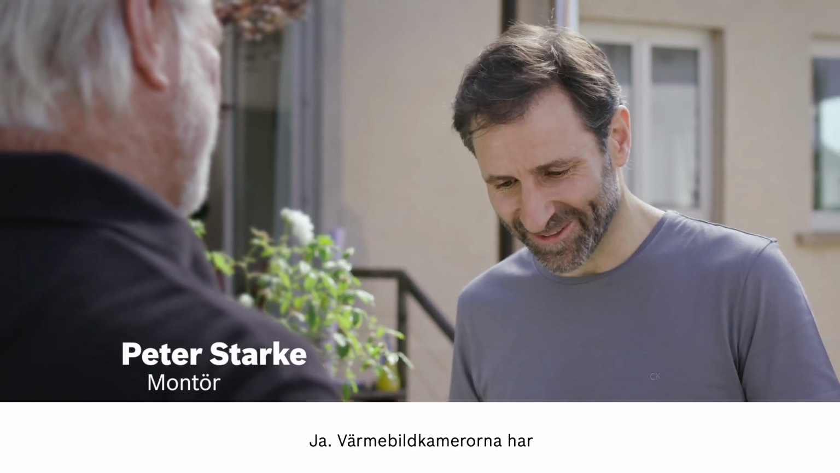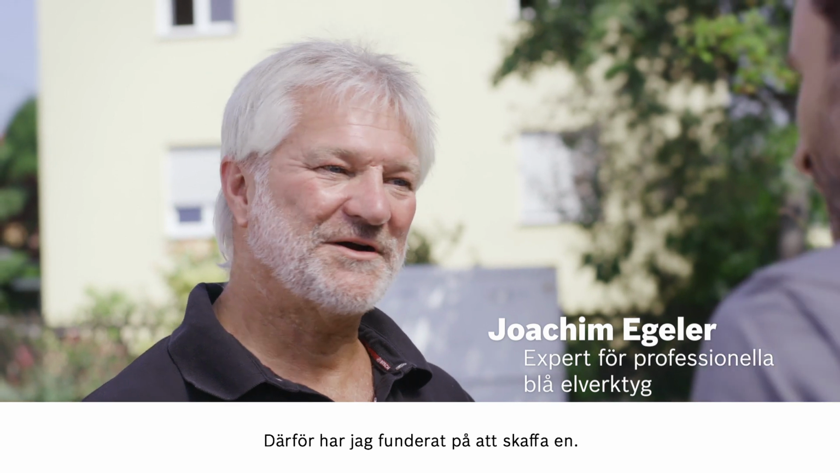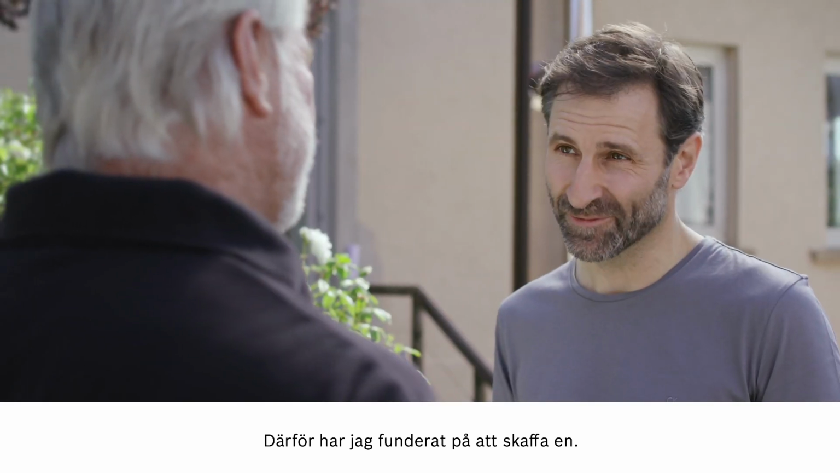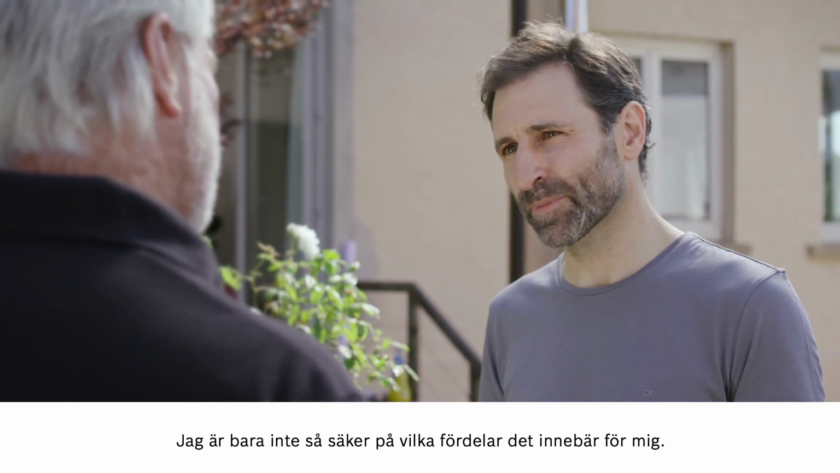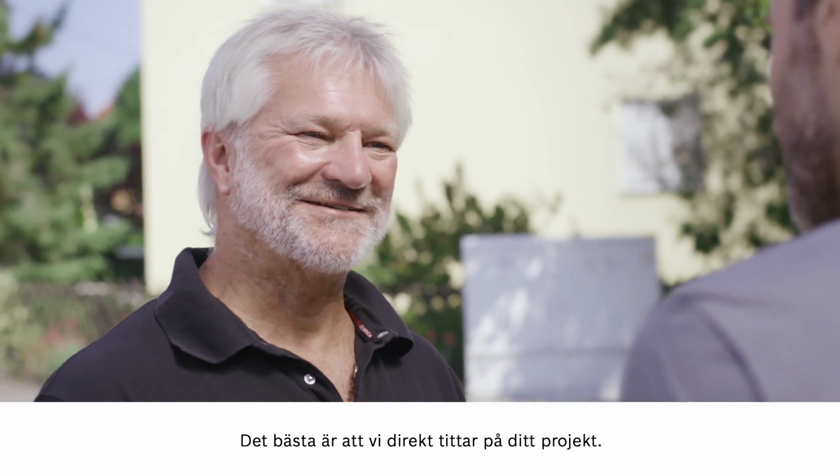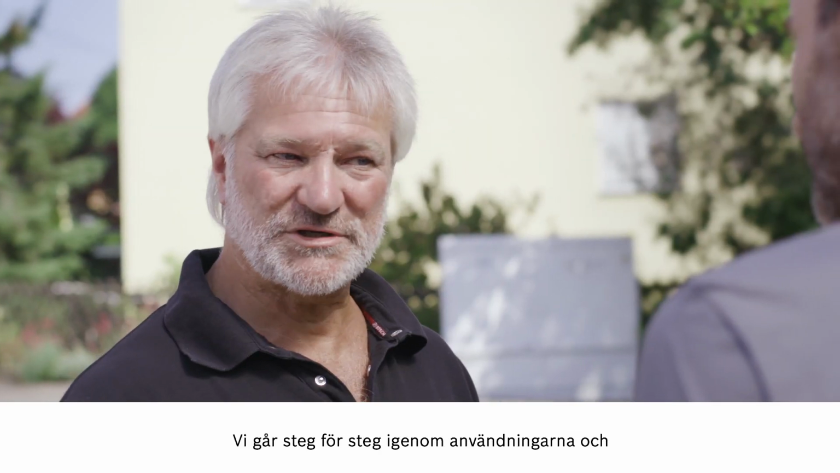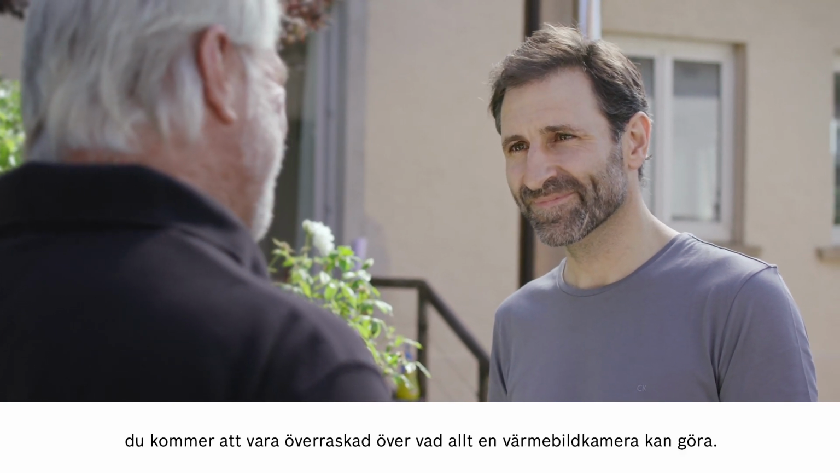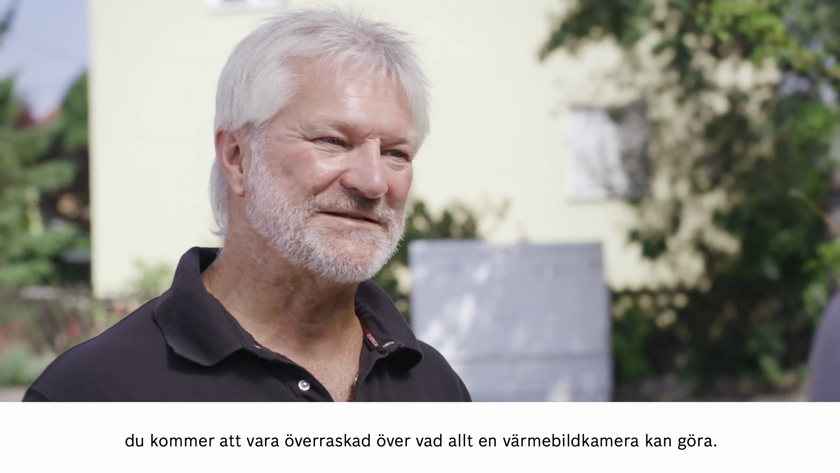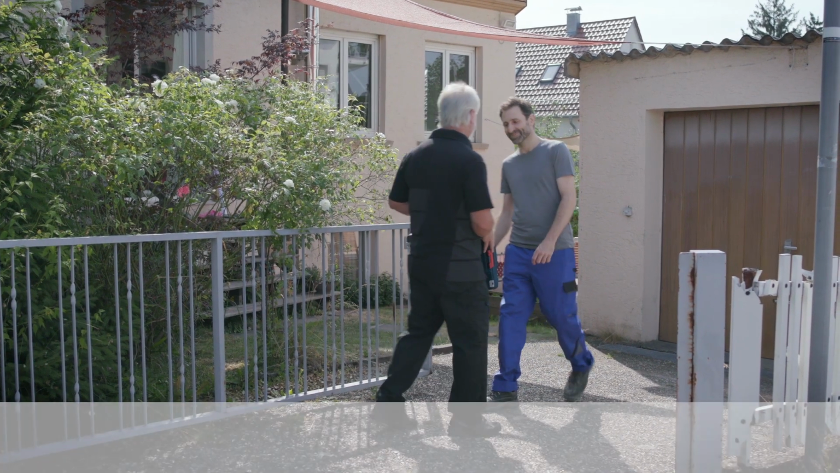That's right. Thermal imaging cameras are just so much more affordable now. Spot on. This got me thinking that I might consider buying one myself. Okay. But I'm not exactly sure about the benefits I'll be getting. Well, I'll be very happy to tell you. This will be easiest if we apply the advantages directly to your own project. We'll go through the application step by step, and I promise you are going to be blown away when you realize just how much this thermal imaging camera can do. So let's go in. In we go.